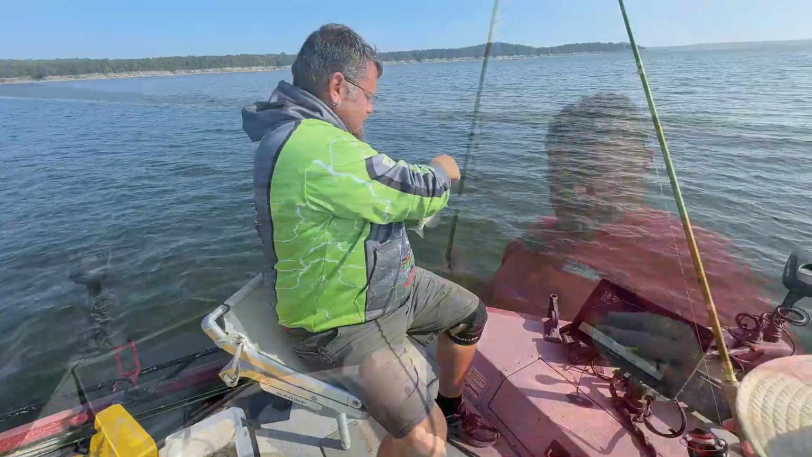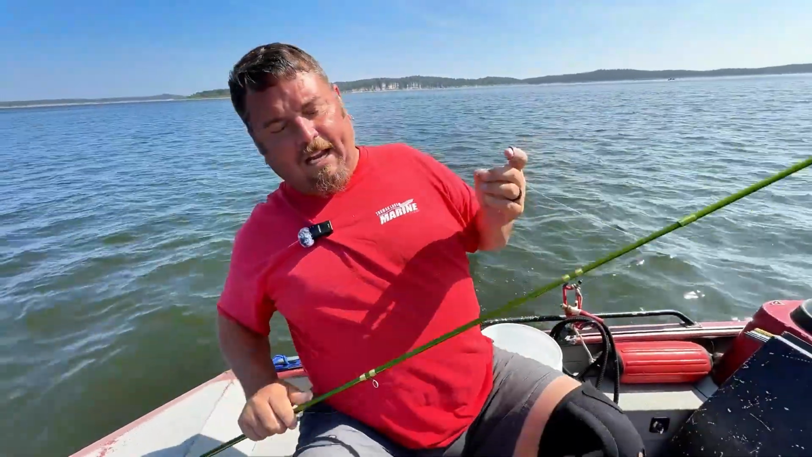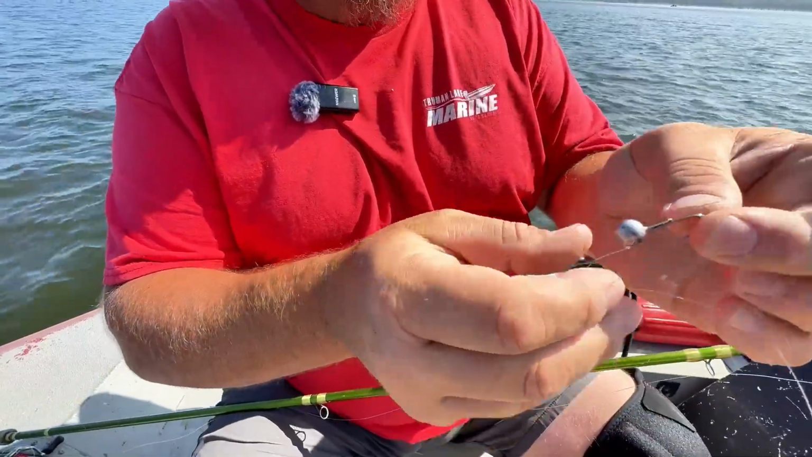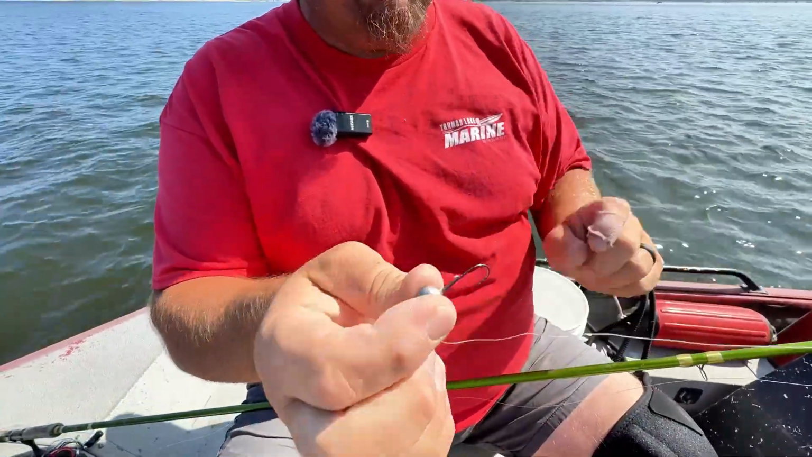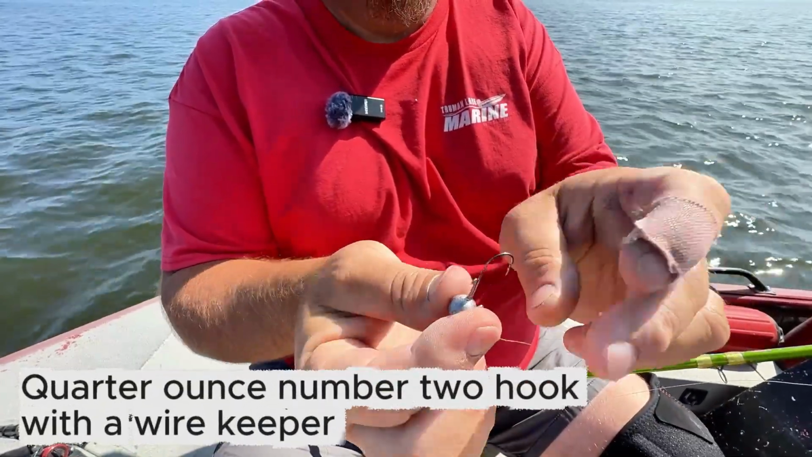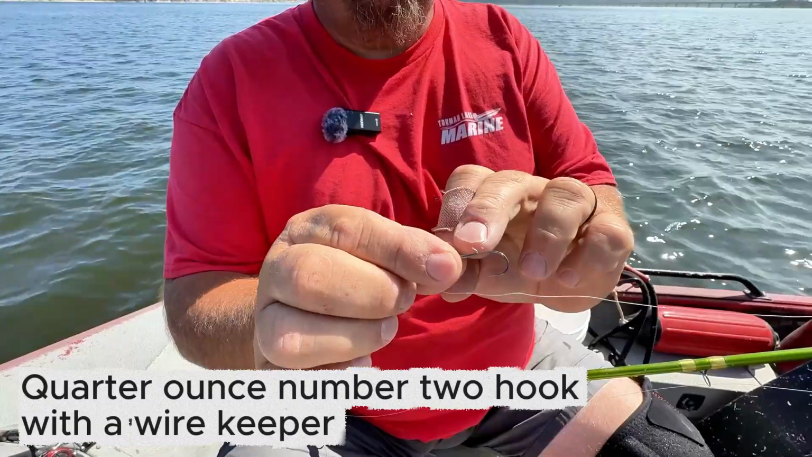Well, I got the gear out. Let me show you this hook I'm using. Because this is kind of key to my minnow success, the way I rig my minnows. This particular hook is the same thing I'm using on the jig head. It's a 1/4 ounce, number 2 hook with a wire keeper.